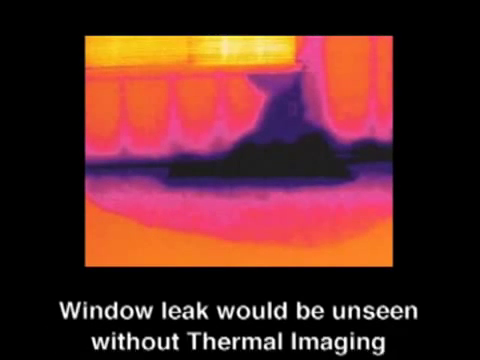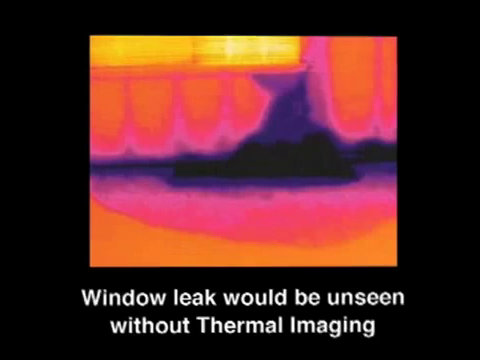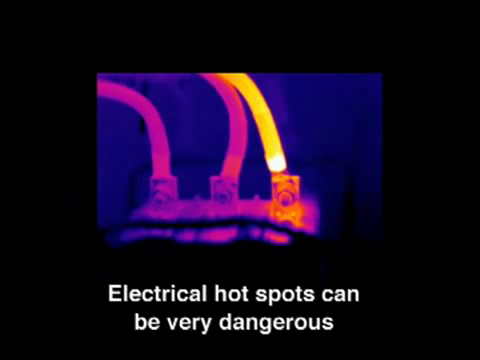Again, the next picture shows a window leak. We've not seen it with the naked eye, but here we've got water not only on the window, it's flowing down inside the wall, and now it's spreading out across the flooring area. Here we see an electrical hotspot. It's so good to know when you find electrical hazards and hotspots that could lead to the loss of property and possibly life, that the infrared scan can find some of these issues and help get those items repaired to help make a safer home for everyone that lives inside of it.